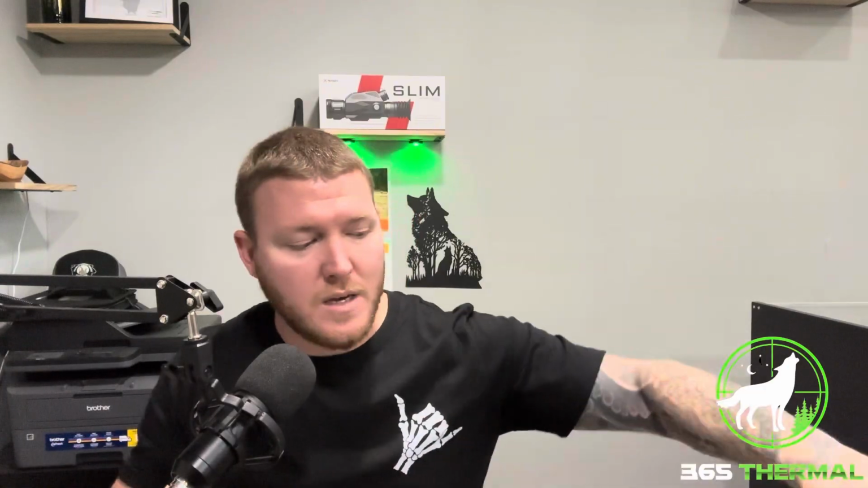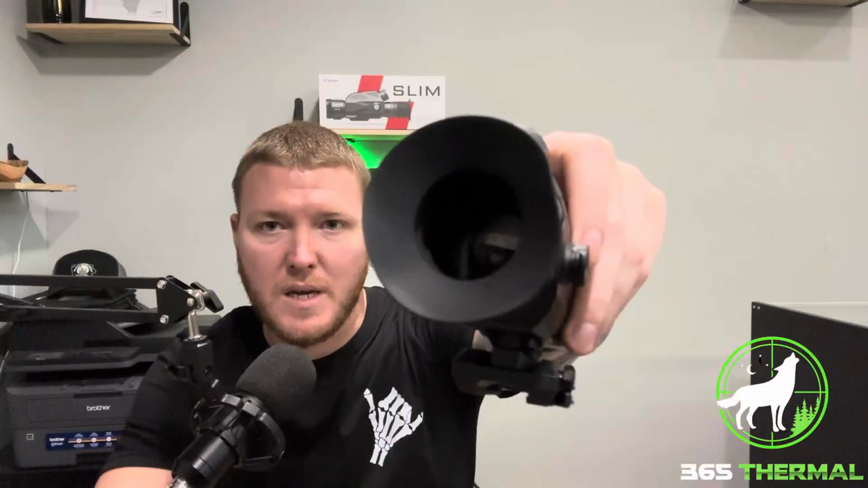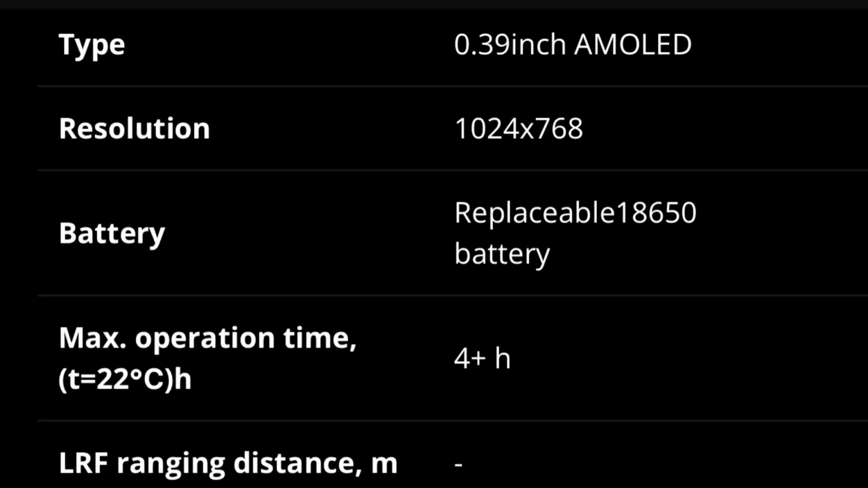It does have the 0.39 AMOLED display screen, and that is going to be a 1024 by 768. The battery type is a single 18650 battery. Again, that is a flat top battery. Nocpix includes two of them in the box, and that gives you around a 4-hour runtime. It says 4-hour total runtime, with an 8+ hour standby time. So keep that in mind. You got two of them, so double that amount of time.